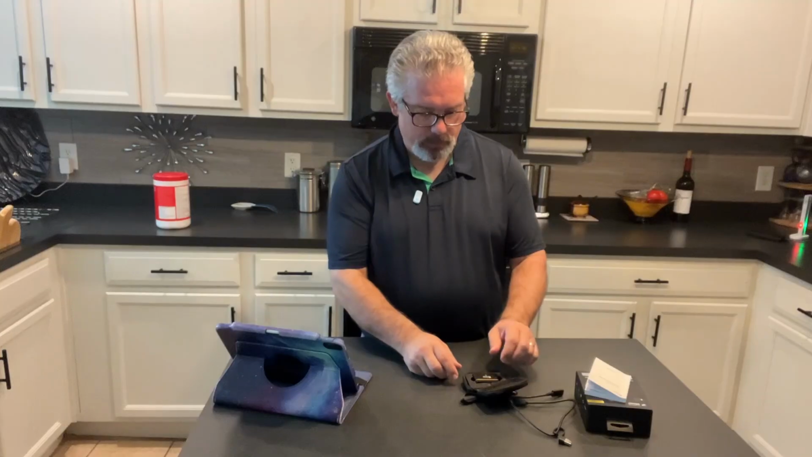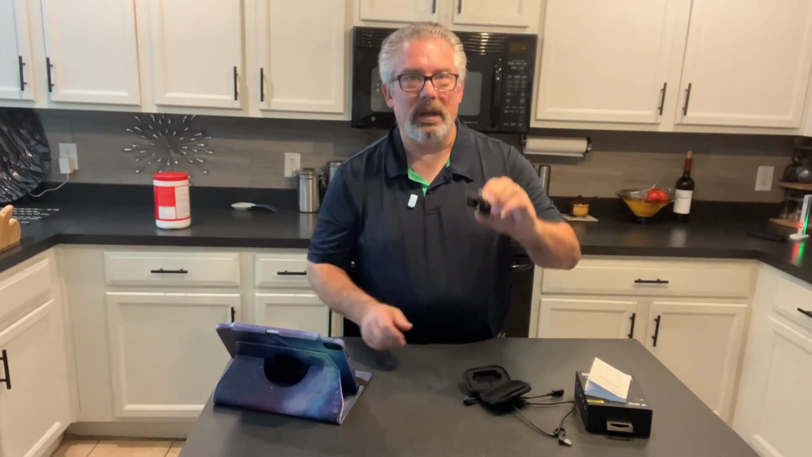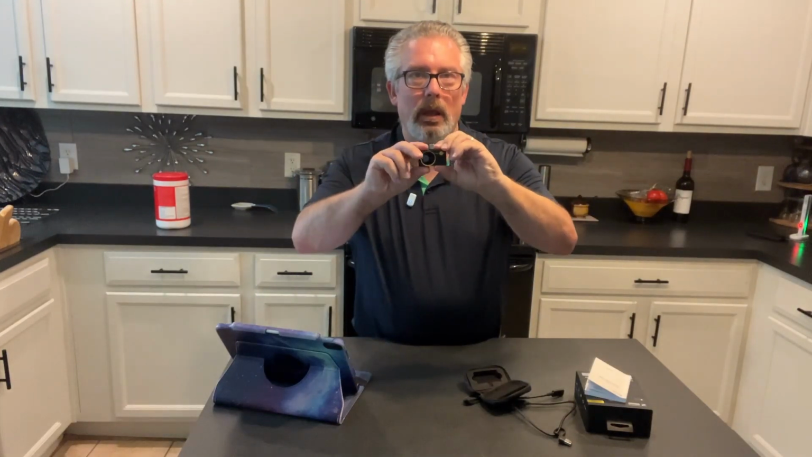Now, another question people have about this is, how long does the battery last? Well, that's what's interesting. This does not have a battery. This gets its power from your phone, from your tablet, from your laptop. So the battery life when you're out using it is going to vary based on your phone.